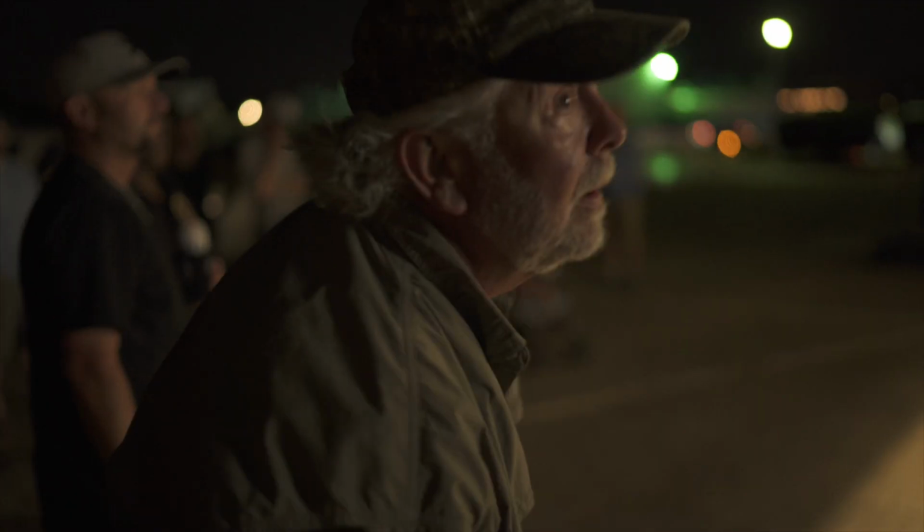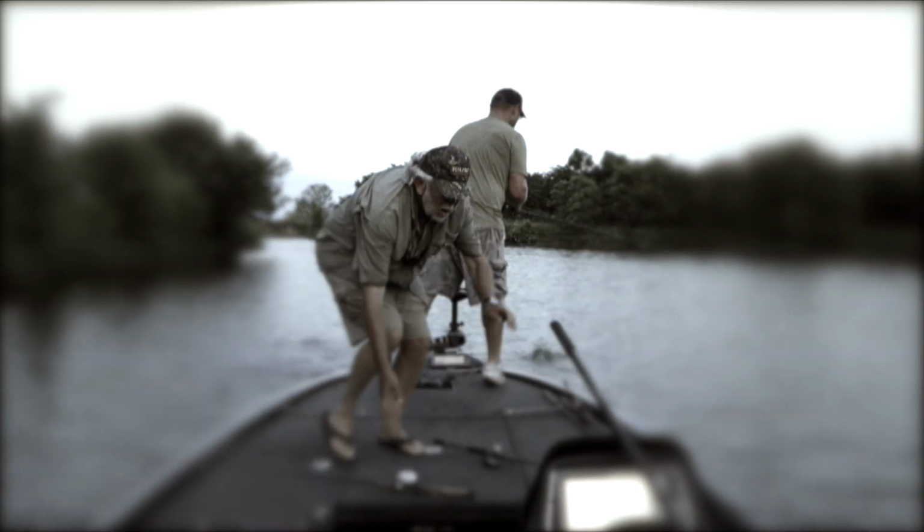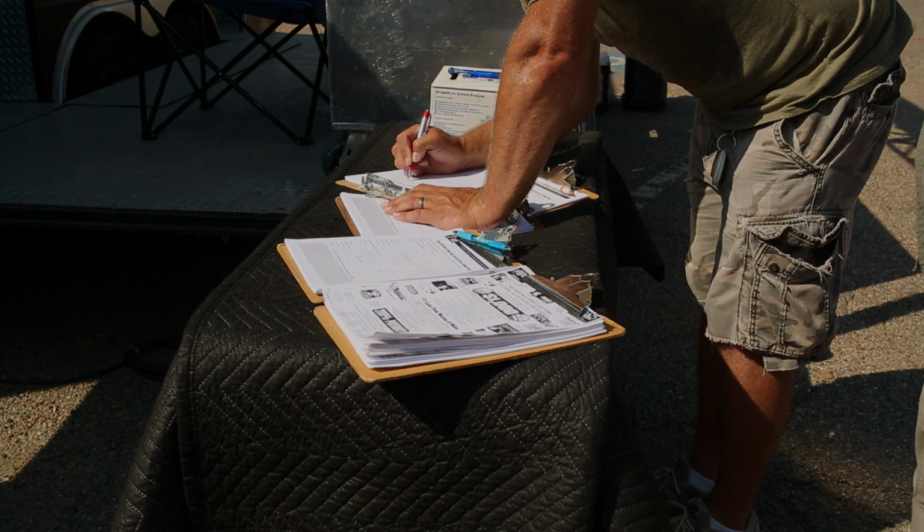Gonna swack them? We did all right. Got one good one. Lost a 4-pounder that's gonna cost us, so. You gonna take 25 pounds tonight? I'd be satisfied with that. I'd be strong.